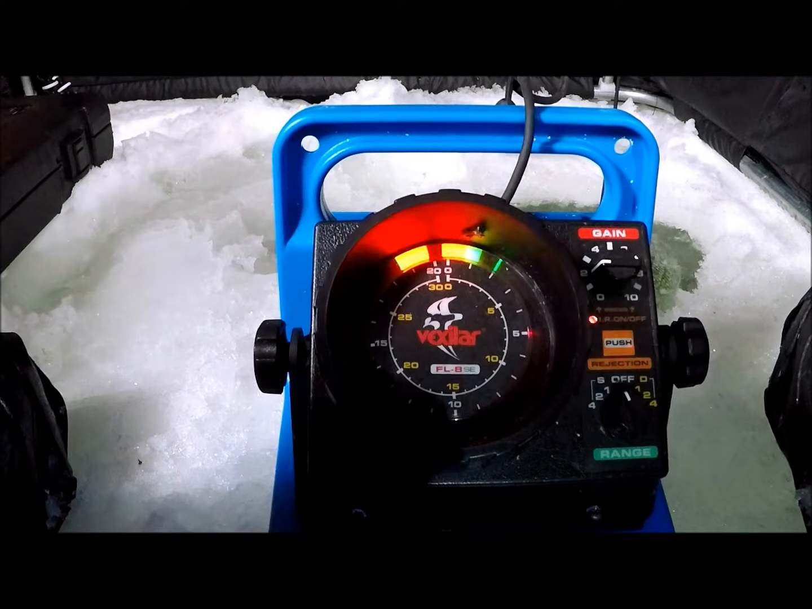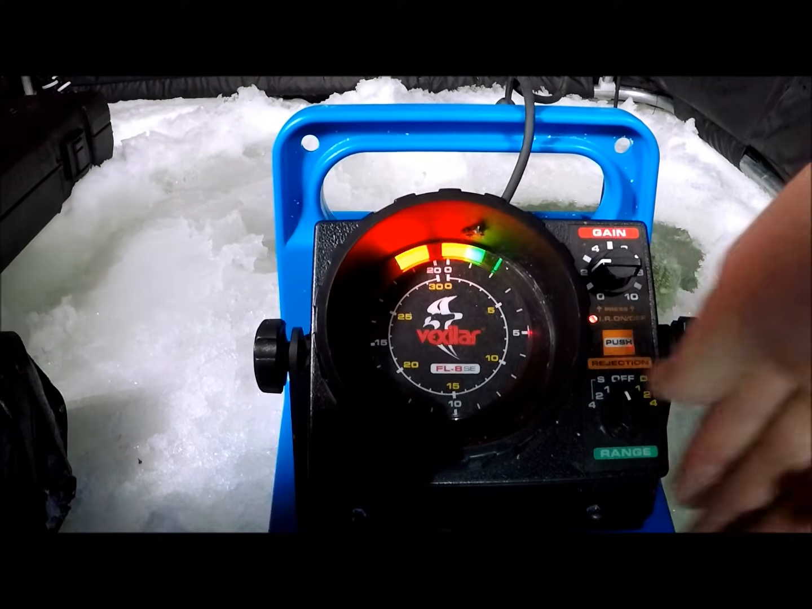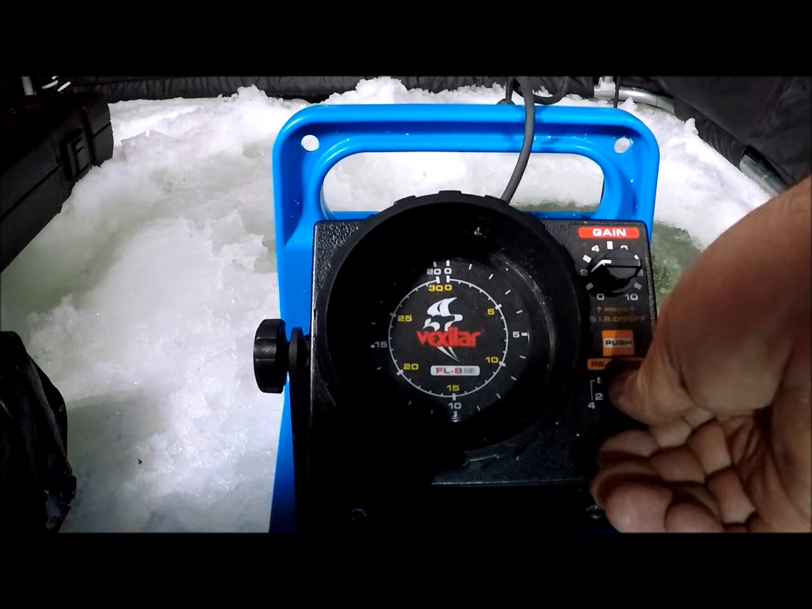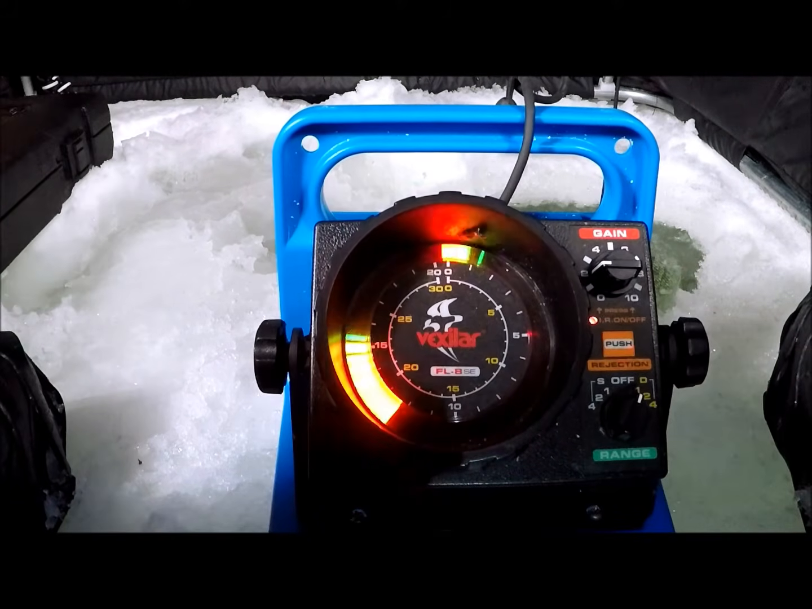So the depth is very simple. Nothing to be scared of. I could run it on this shallow setting, but I just like it on that one. No reason really.